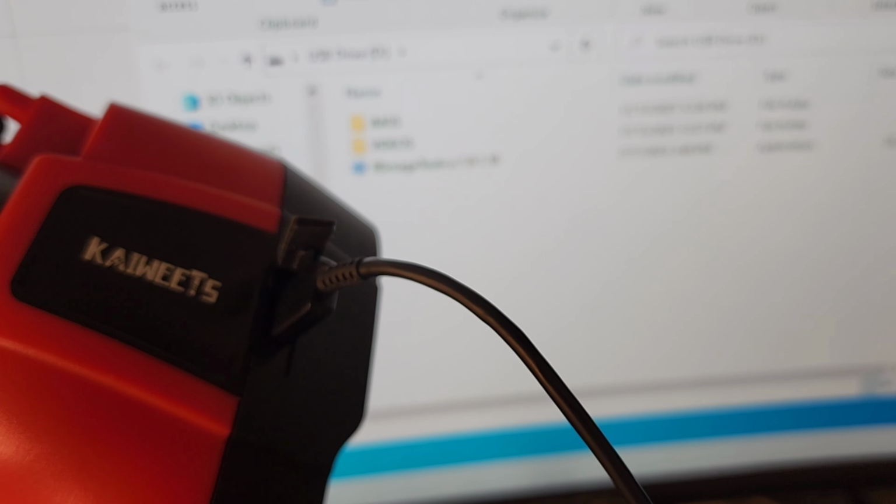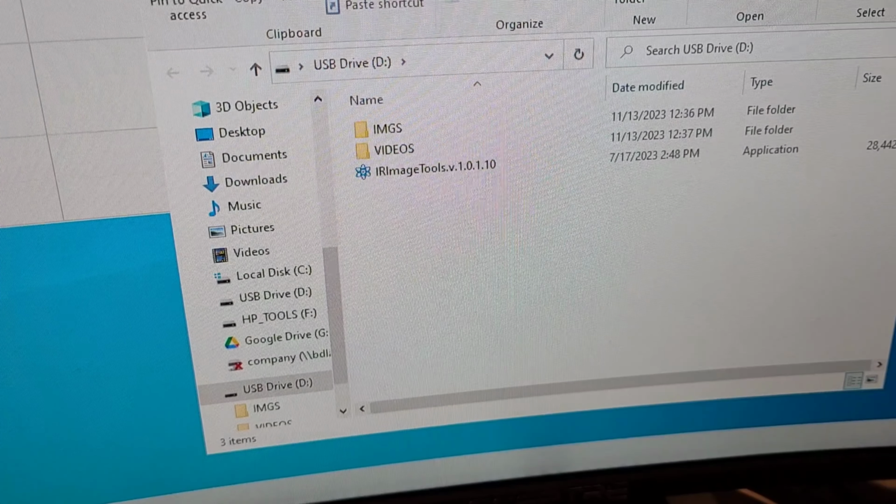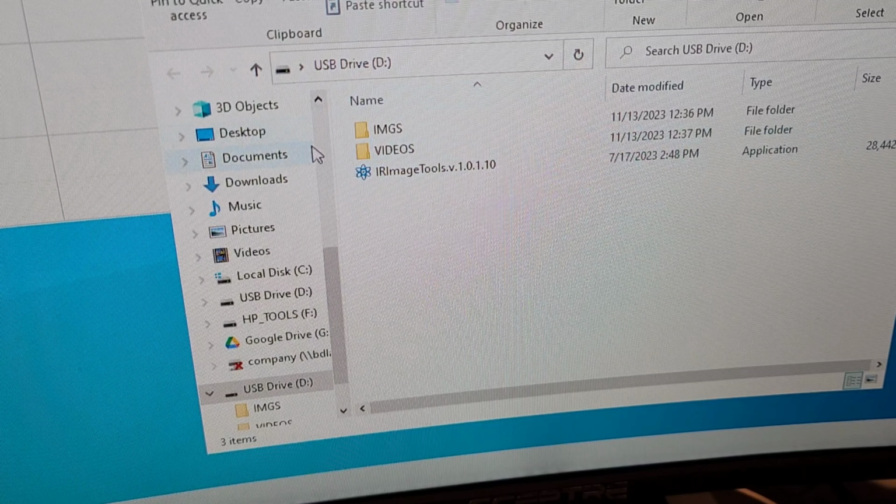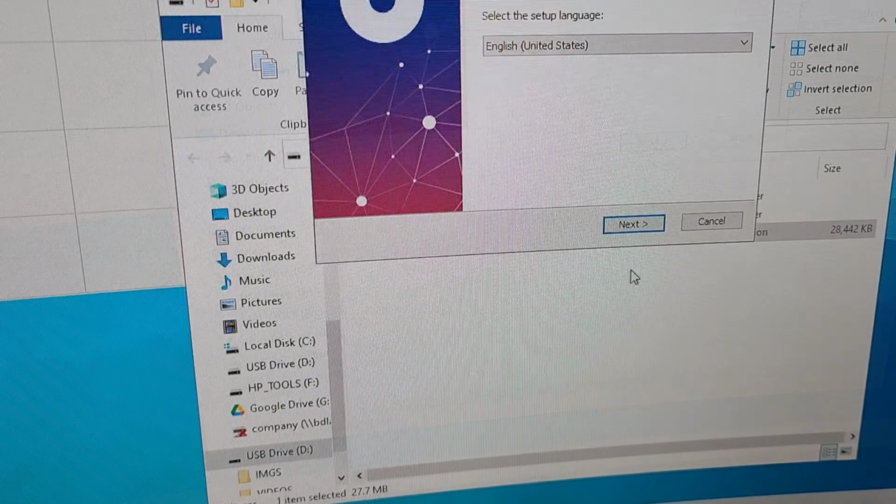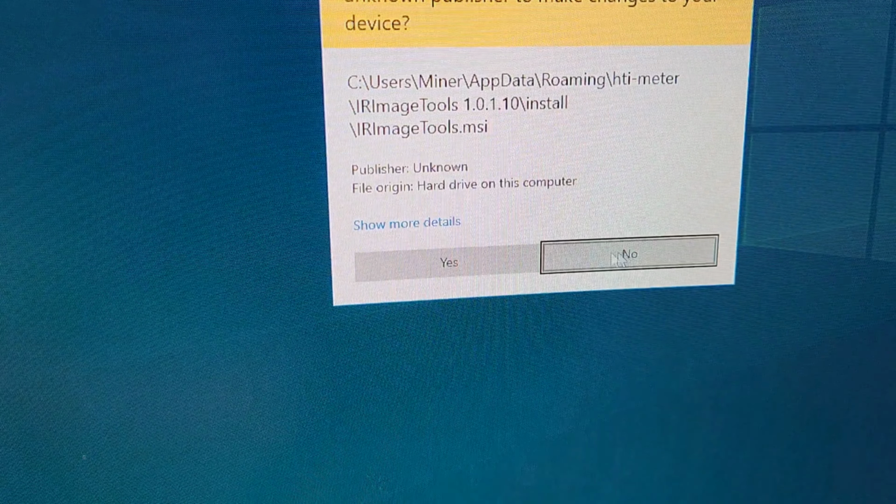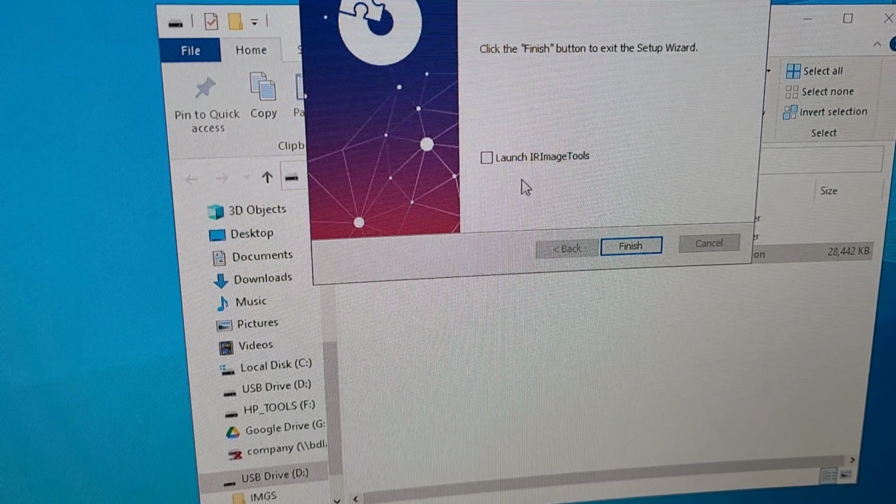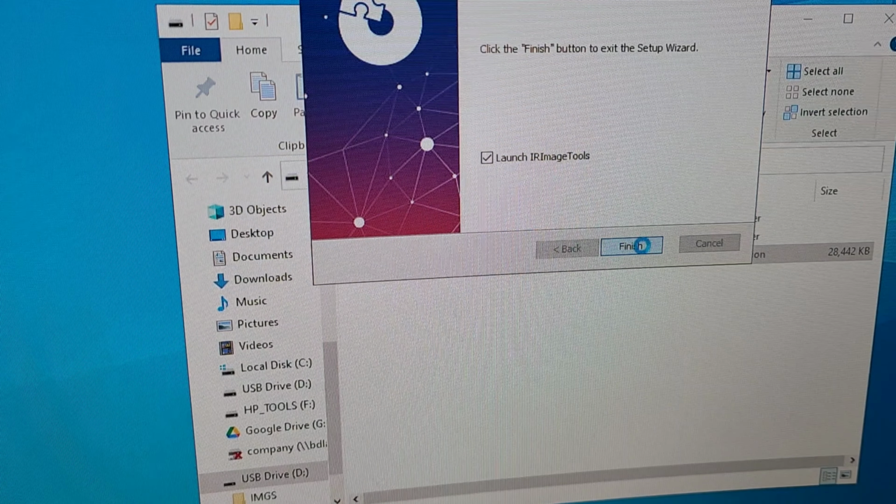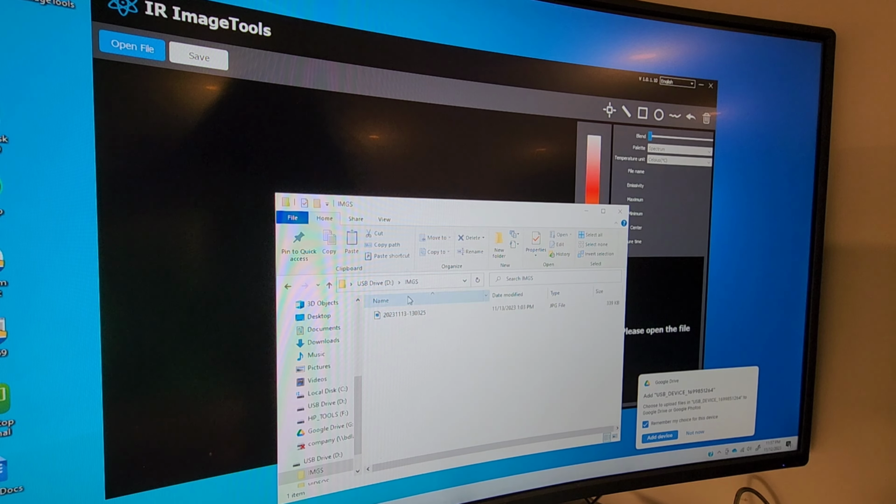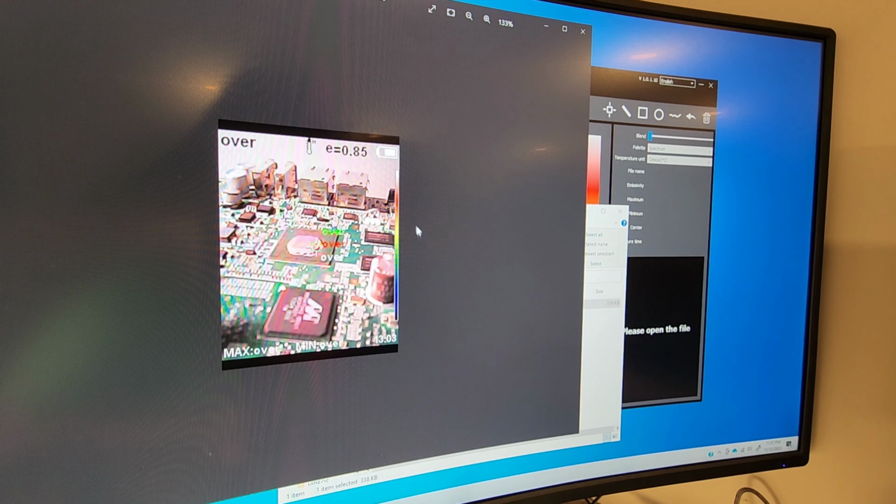Finally, when you attach the KAIWEETS to your computer via that USB-C cable, bada boom, bada bing, it will automatically recognize it as another external device, and you have that imaging software here, which you just want to load by double-clicking on it. Install it. Oh, it just doesn't get any easier than this. Bada boom, bada bing, bada bang. We have installed it. And we can launch the tools just like so. Very cool. Let's click on one of those images. And there we go.